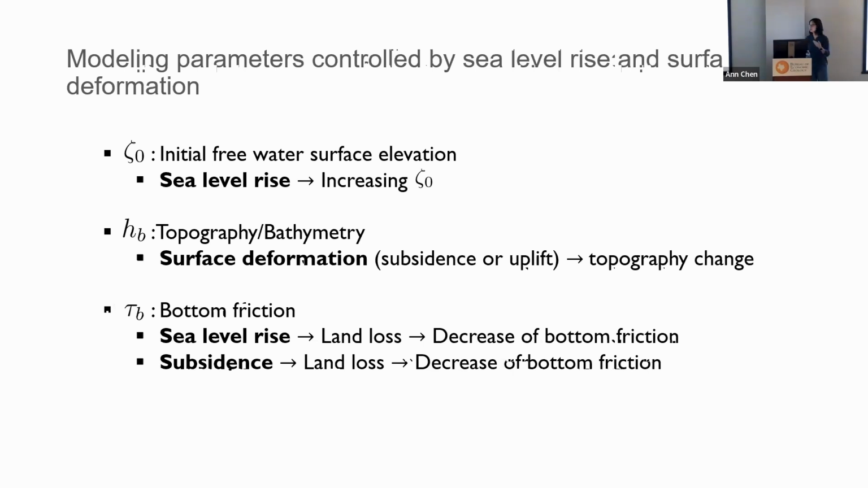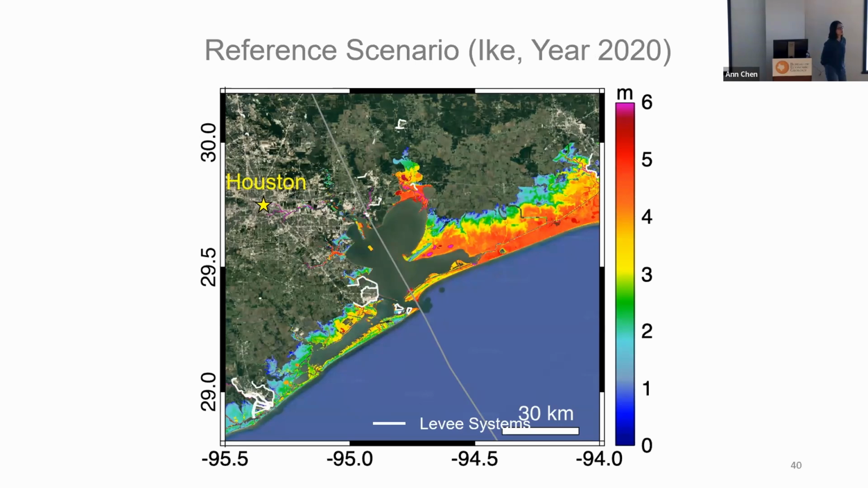Topography, surface deformation will be used to update the topography and the bathymetry grid, and that will lead to change in the land loss, which also changes the friction of each grid cell, because when you have open water, there's not a lot of resistance, and when you have wetland, they have trees, they're considered as a relatively rough surface. So we have done that first over the Houston area, where we see those subsidence due to hydrocarbon production. And we run the reference scenario Ike using the storm surge model. And those were validated with all those in situ observations already.